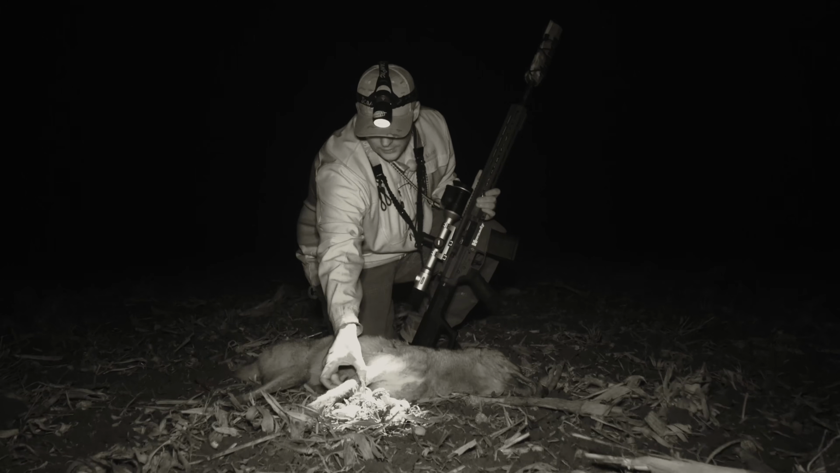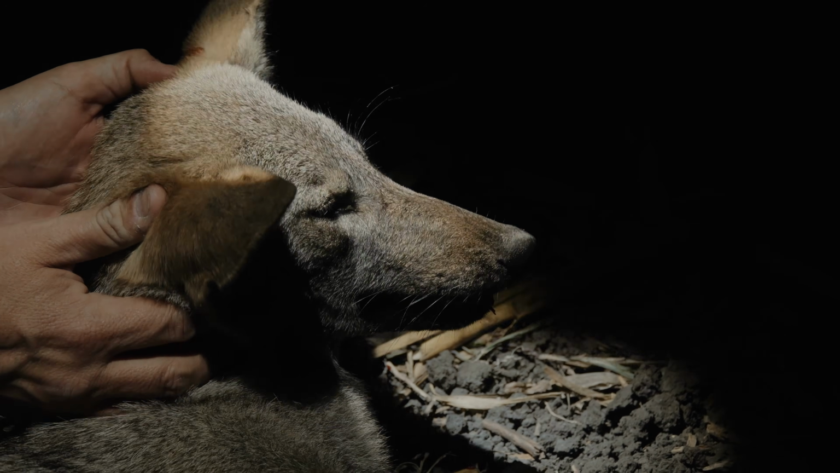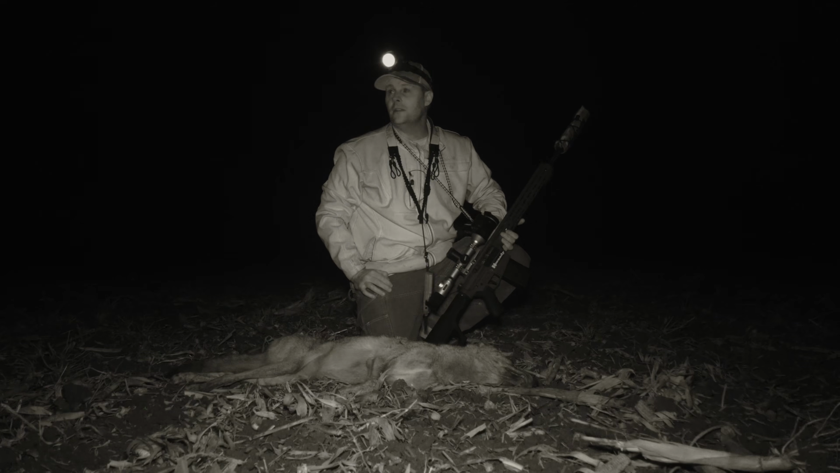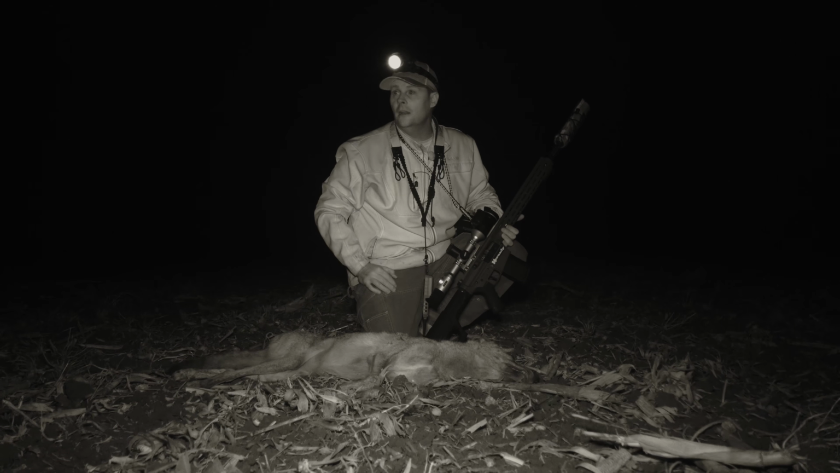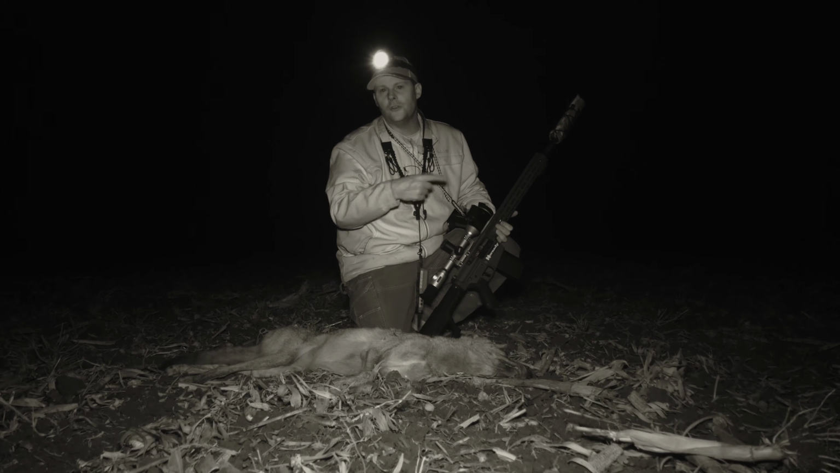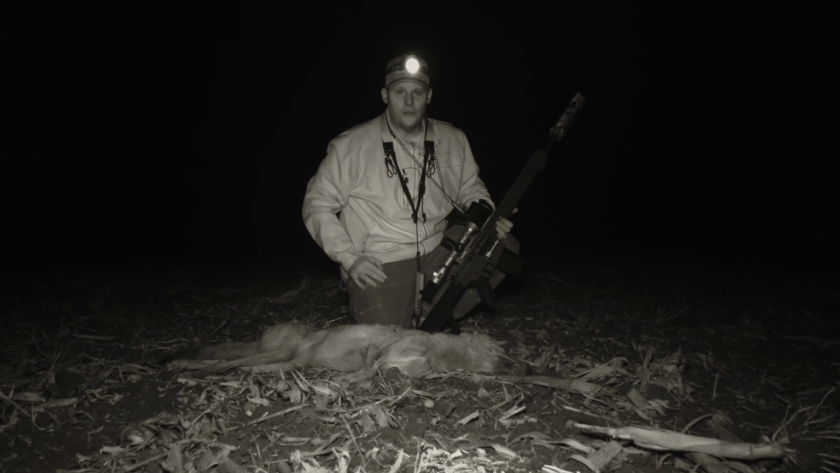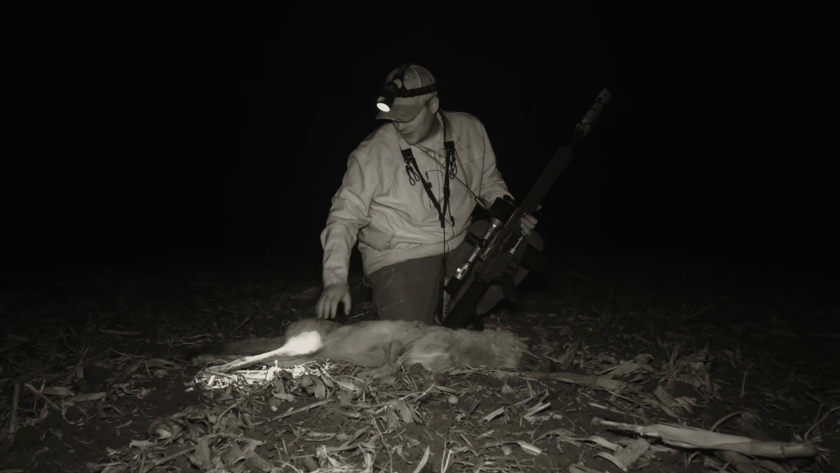Can you see that hole? Jeez. That sucker right here is dark too, Dustin. It's like maybe a 2-year-old. But no, that was awesome. This was one of those setups that I found on Onyx, and we could park not very far away and get out and walk around this tree line. Wind was perfect. We're surrounded by creeks on both sides. I had a really good feeling about this spot, and it worked out good, man.